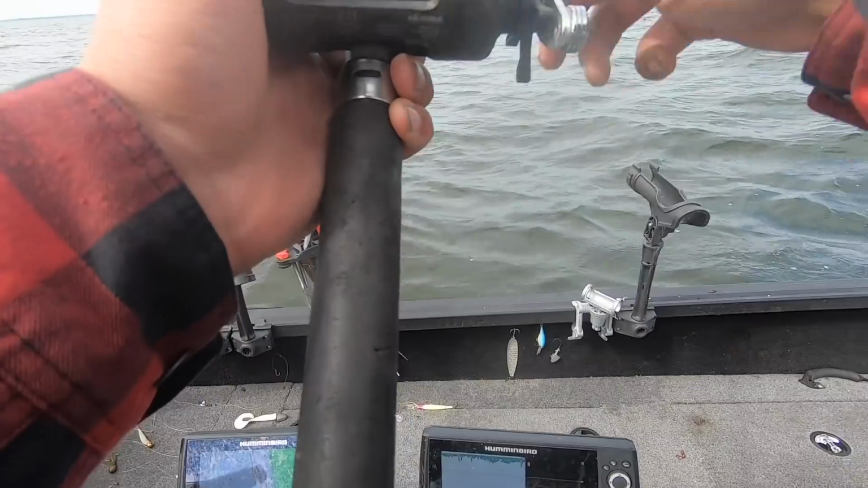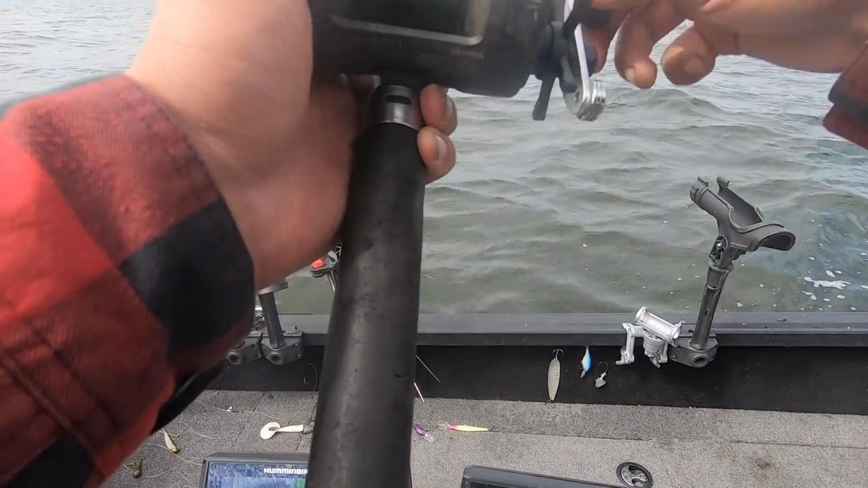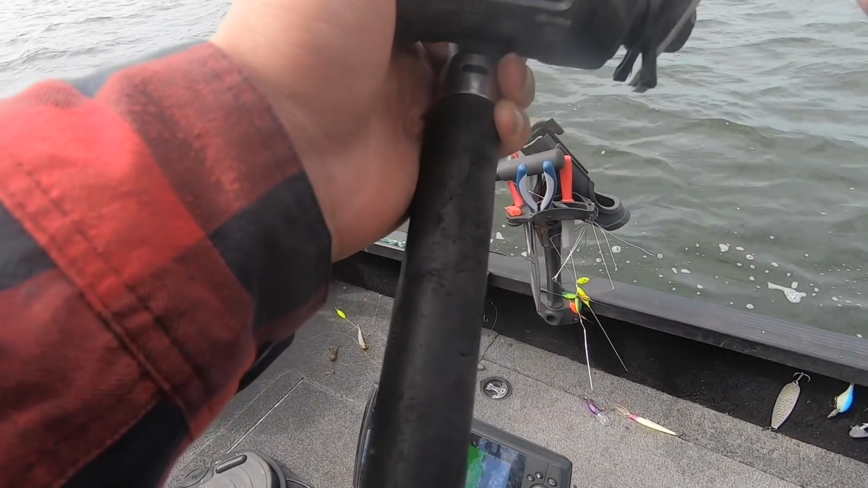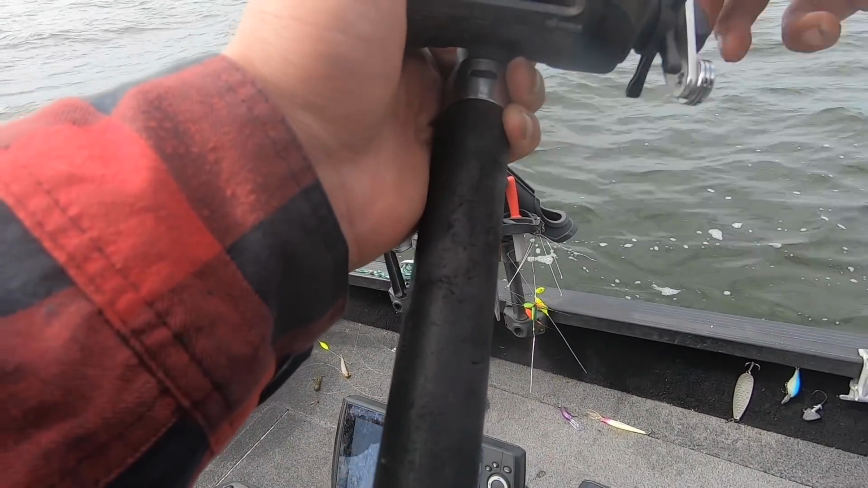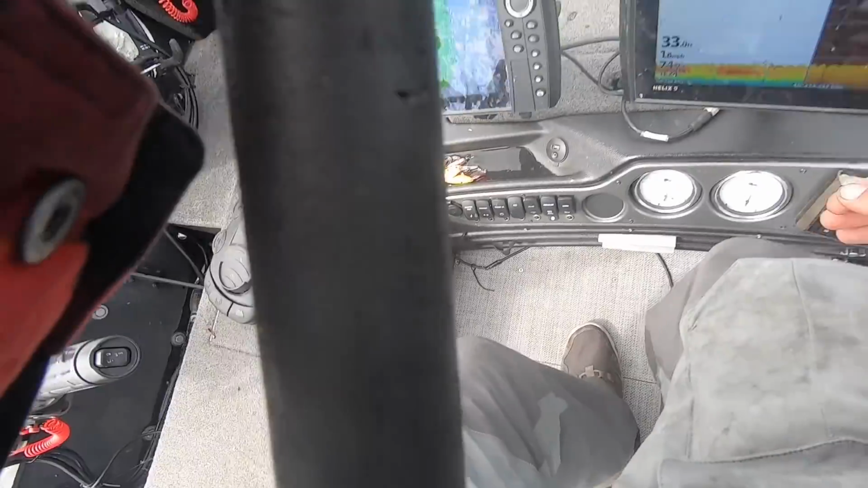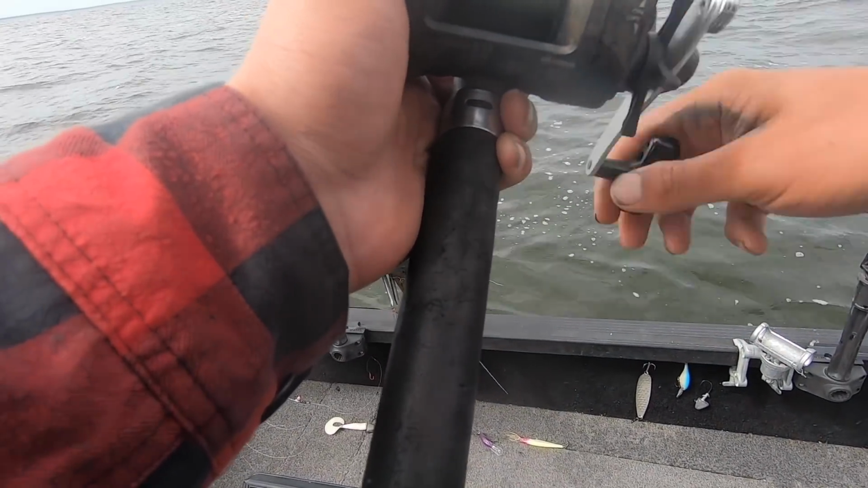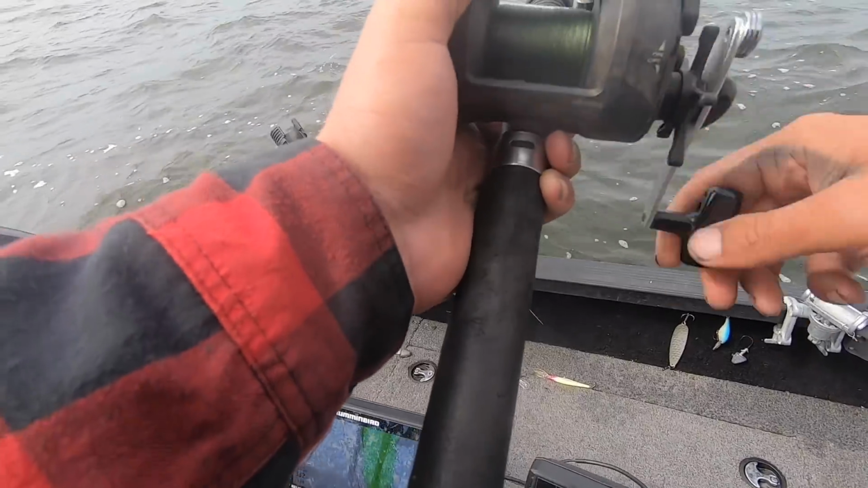Obviously, the difficult part with this open water pattern is there's so much water that it was difficult to look on the map and say, yep, they should be suspended out here, right? You can't really do that with a suspended bite. So that was the challenging part in the morning. The day improved, but this is what I was doing right away.